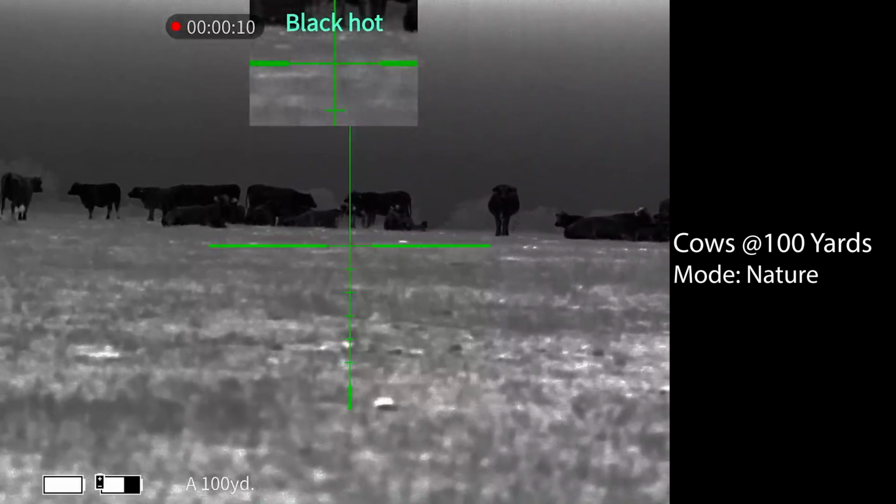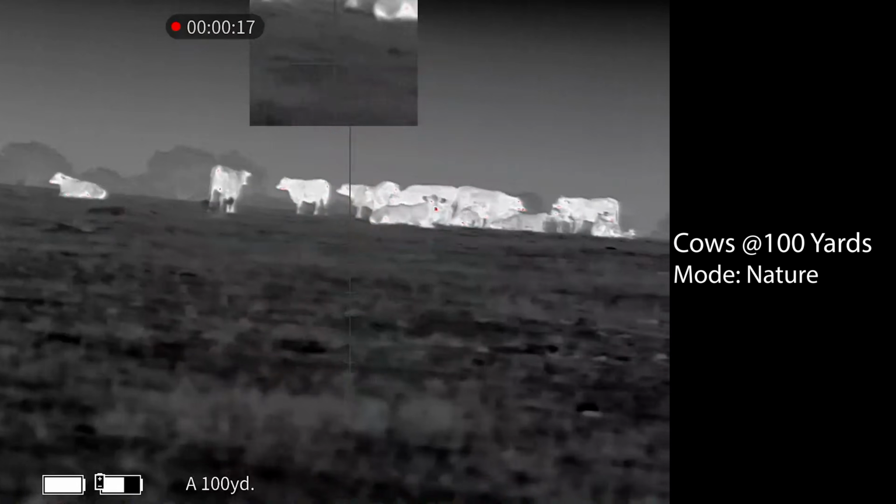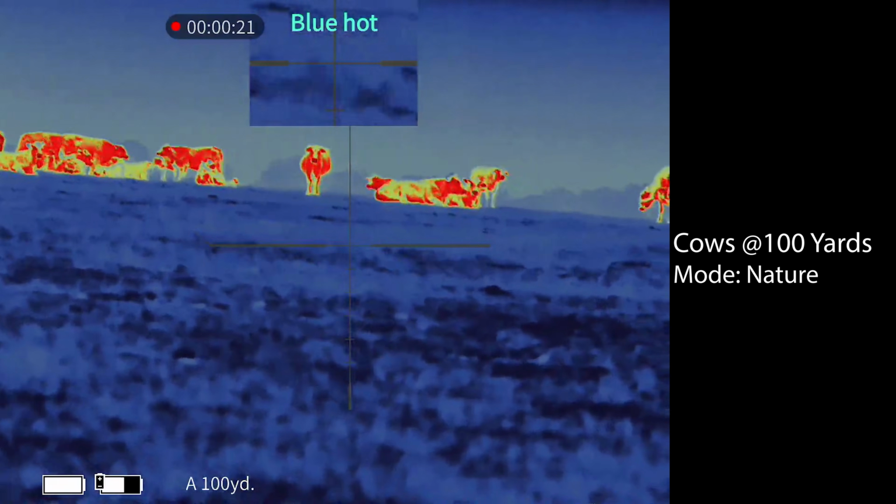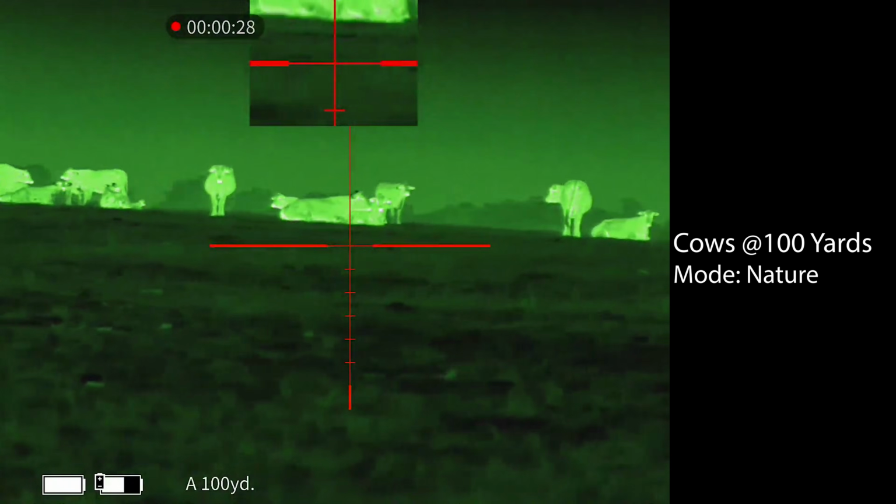Okay guys, I think that's probably about it for the Guide Sensmart TU651. Phenomenal optic. Admittedly, sometimes when I get sent things, I don't always have plans to retain them. I loan them to friends, etc. But when it comes to this optic, yeah, I'm keeping this for myself. I really liked this scope.